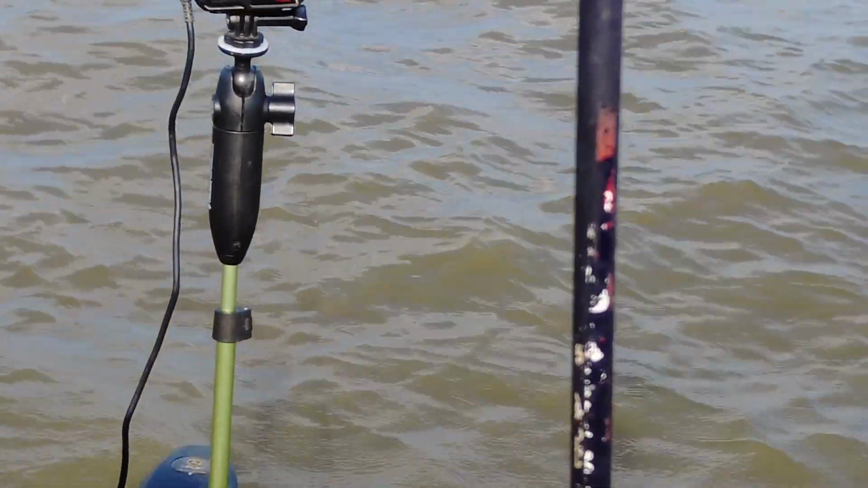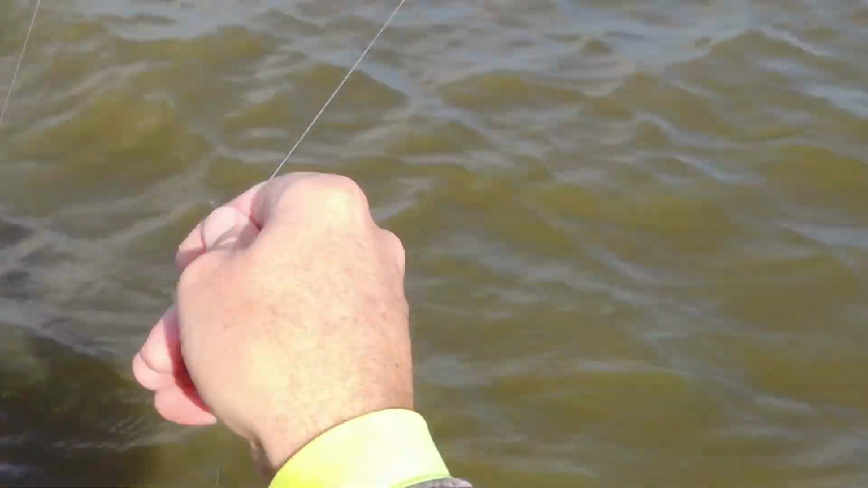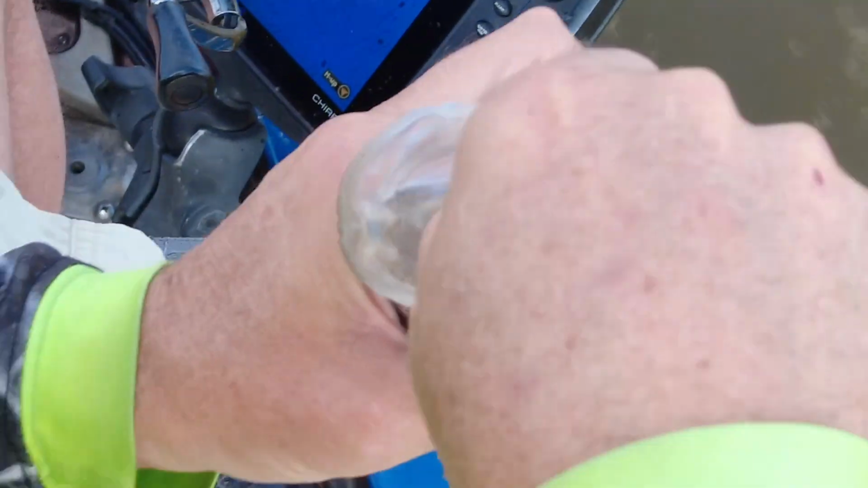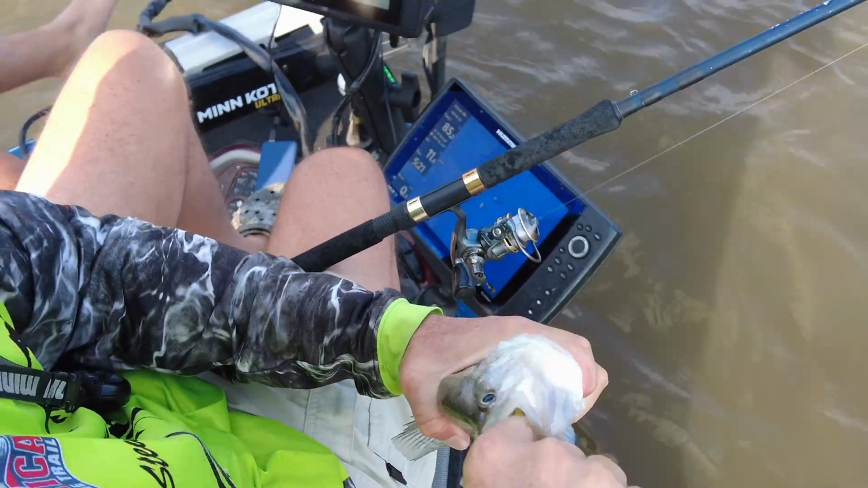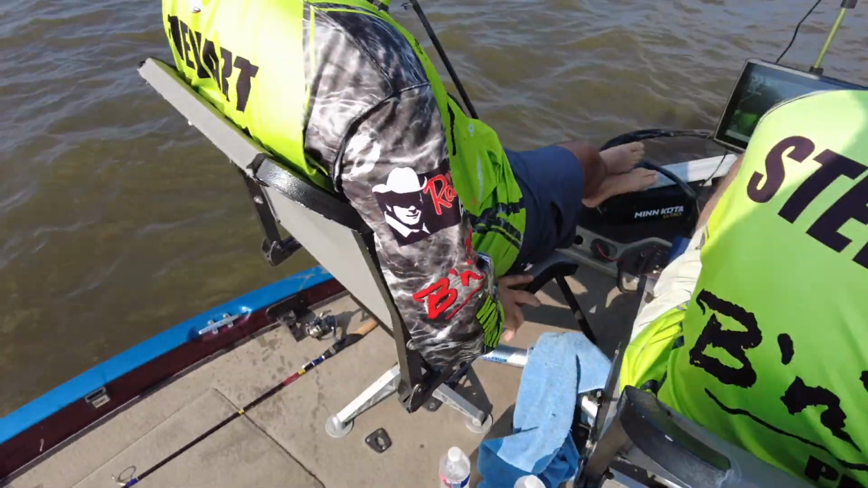Oh, another beast. Yeah, they keep coming. Ain't no giant, but hey, glad it's fun. Good eating if you need some. Hold him up to that camera right there.